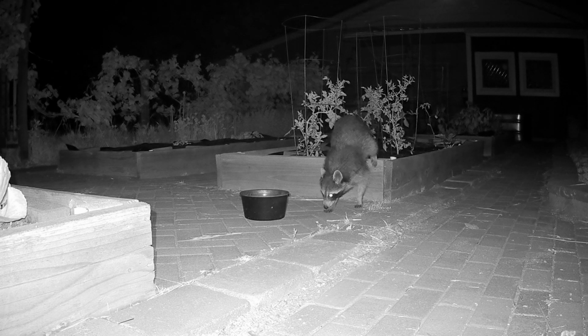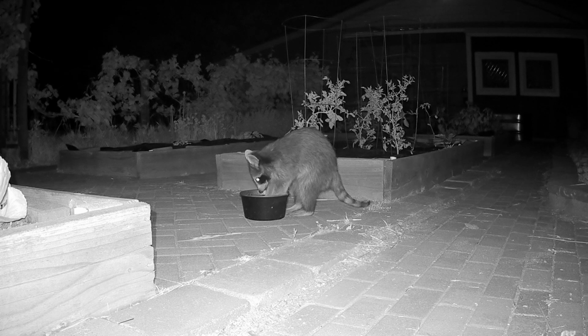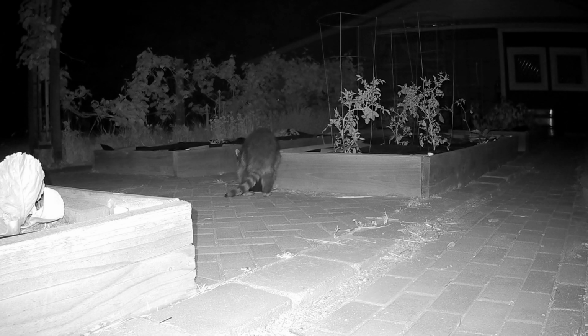What are you doing? You leave my tomato plants alone. Eat bugs. None of my vegetables. Last year the raccoons ate all my... Look at him wash his hands. Last year the raccoons ate some of my pumpkins.